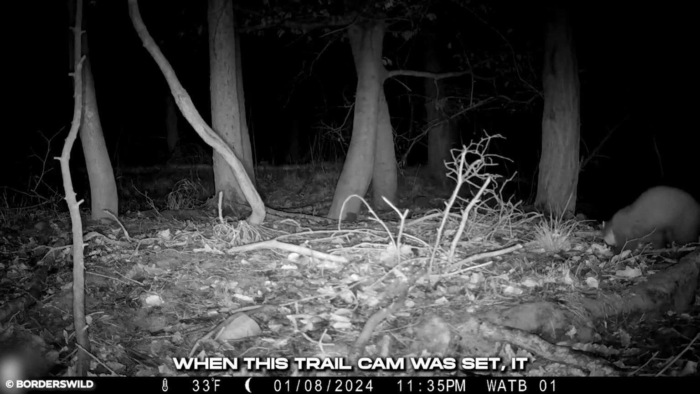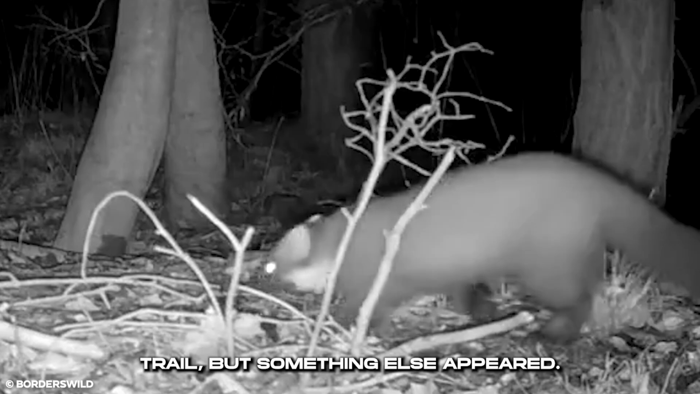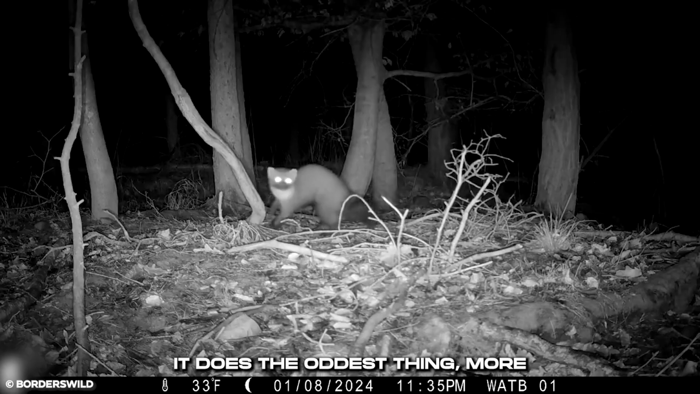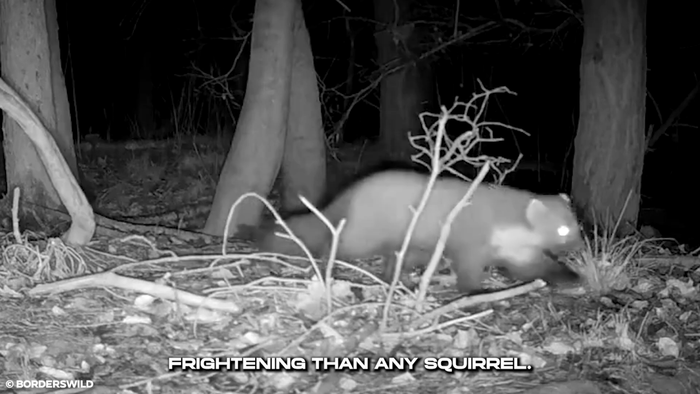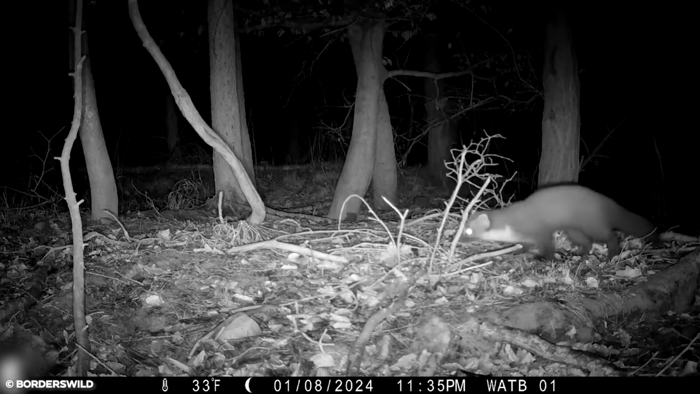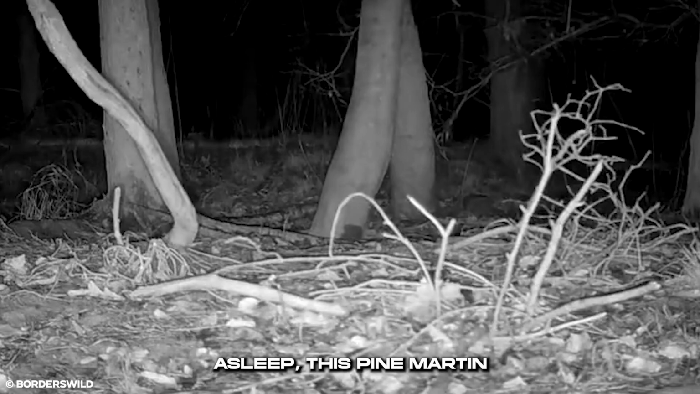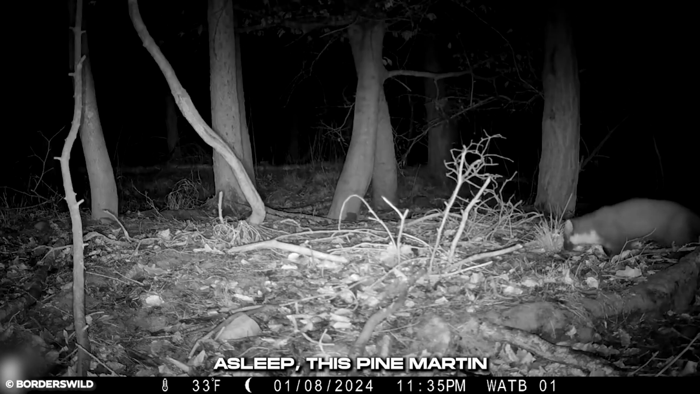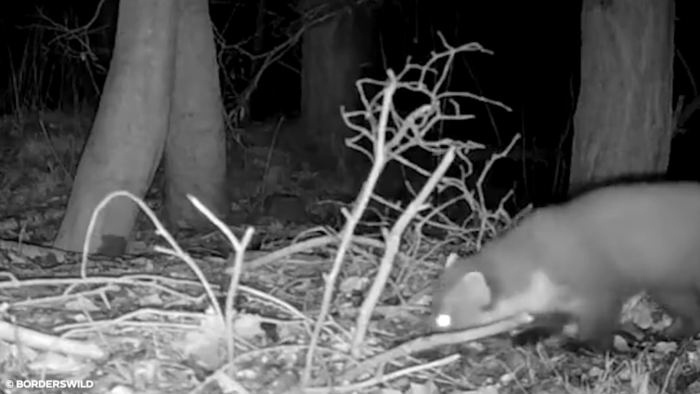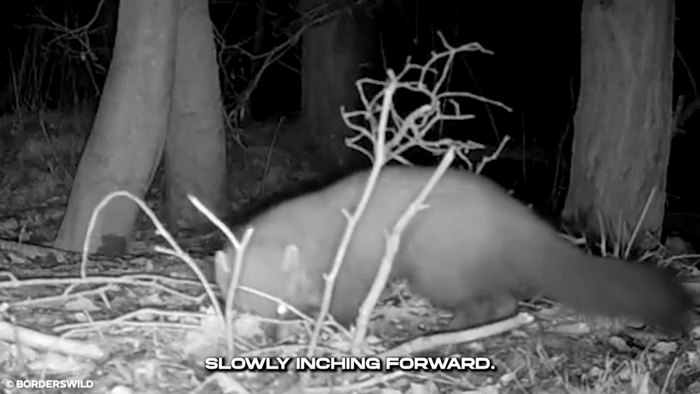When this trail cam was set, it was to capture squirrels on the trail, but something else appeared. It does the oddest thing, more frightening than any squirrel. While the world is asleep, this pine marten creeps around the trail. Its head is close to the ground, sniffing and slowly inching forward.